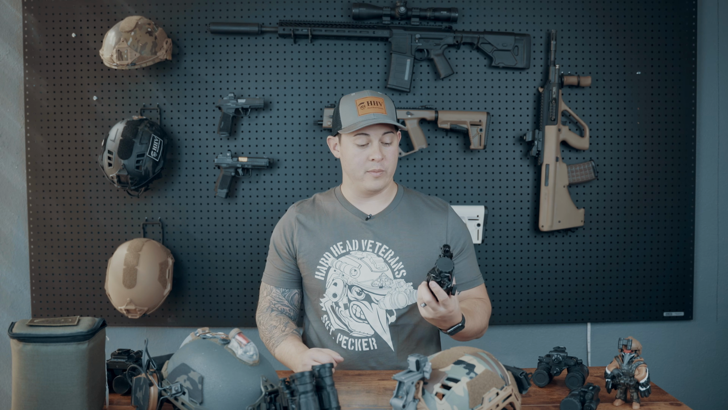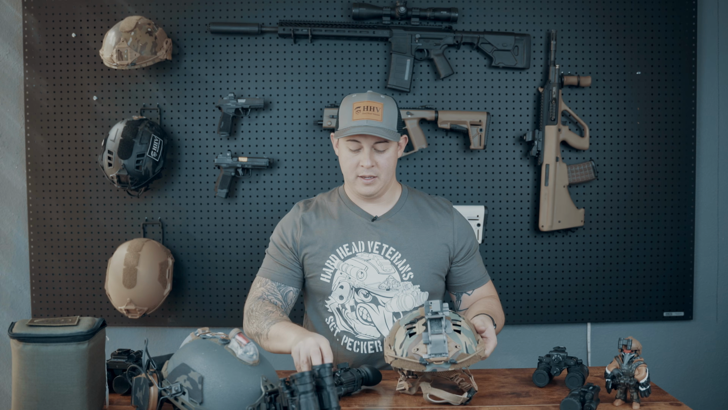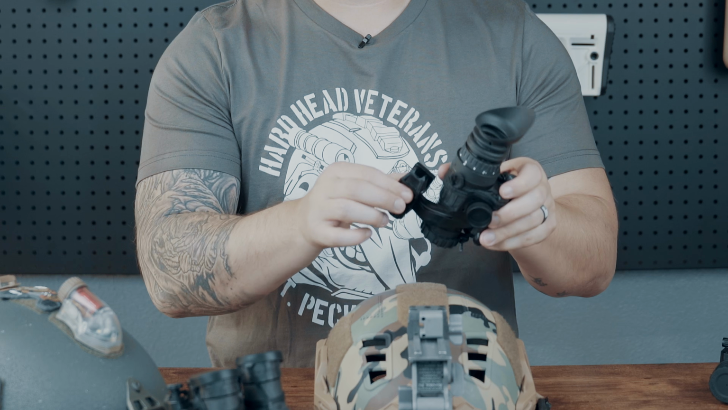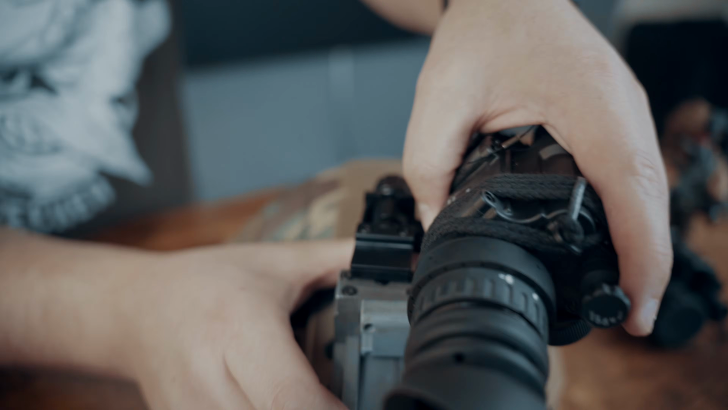All right, now let's move on to the mono. So we have our Norotos mount already mounted on the helmet, and then we have the J-arm that's already connected to the unit as well. So we're going to go ahead and slide those two together, wait for that click.